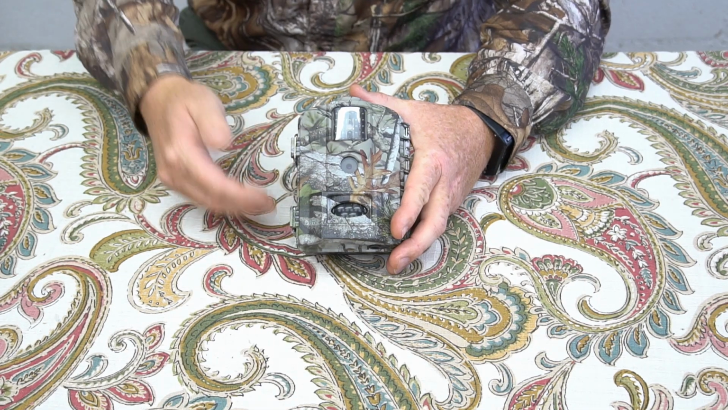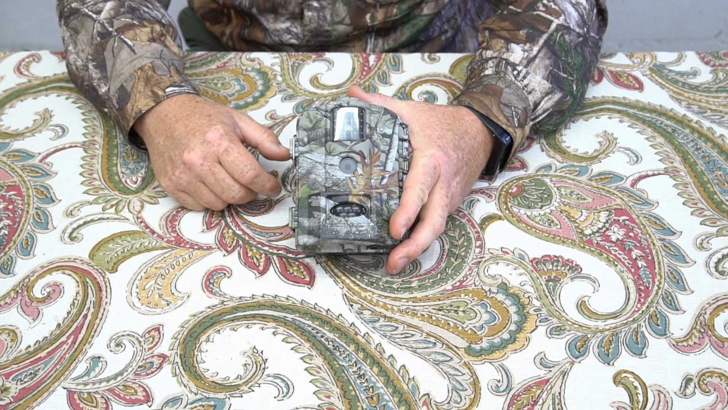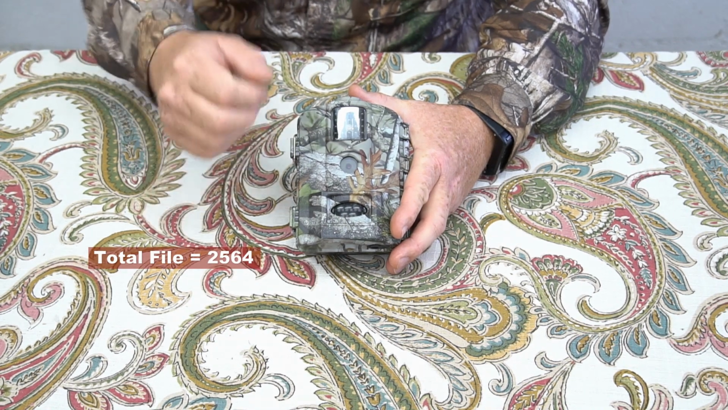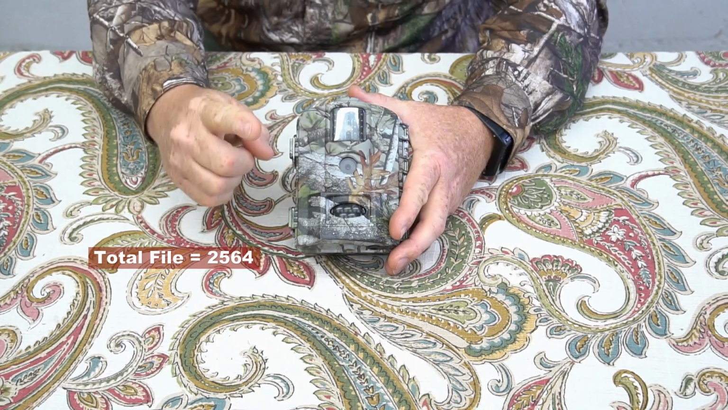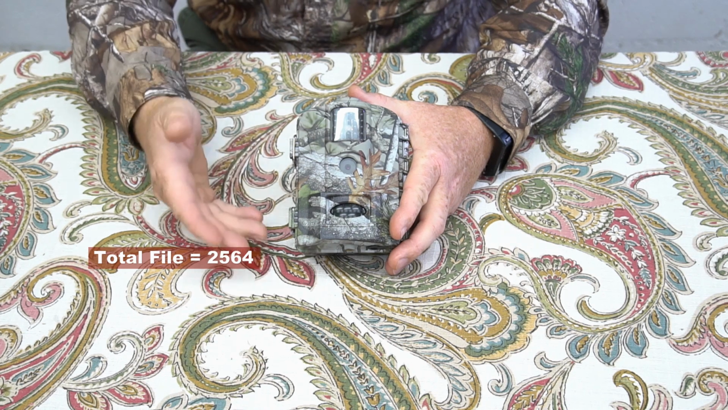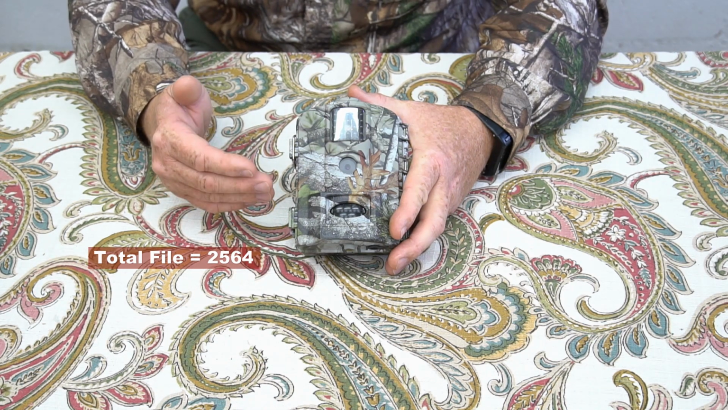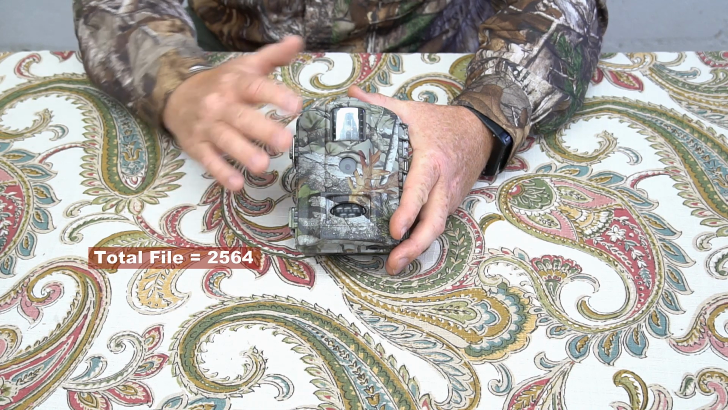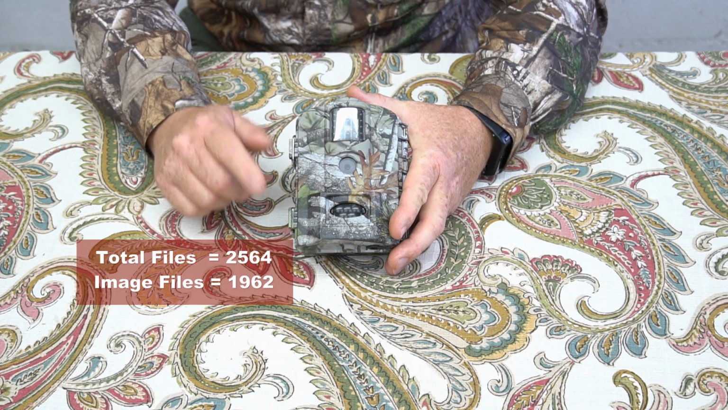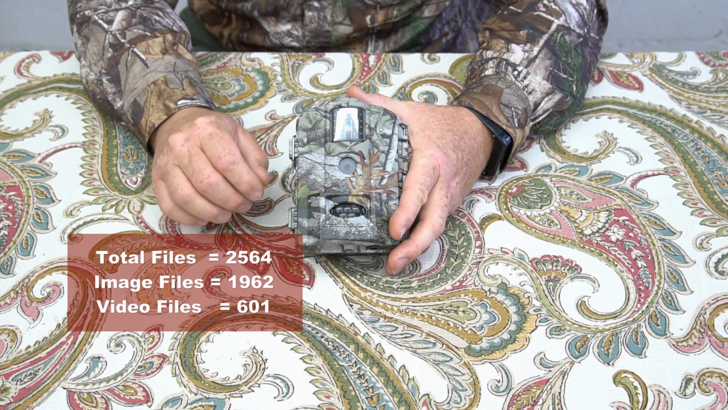All right, so the technical stats right up front here. A month and a half in the field, it took 2,564 total files. Now I had it set to take 3 images and 1 10-second video for each actuation, okay? 1,962 of those were image files and 601 were video files.